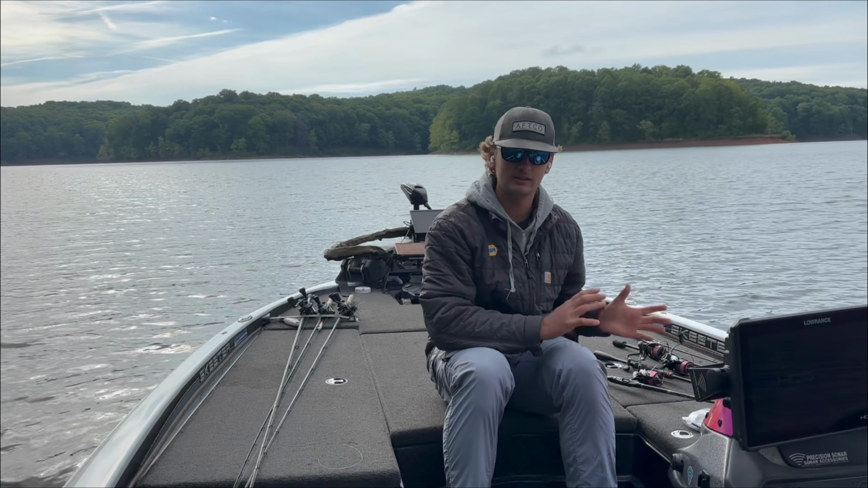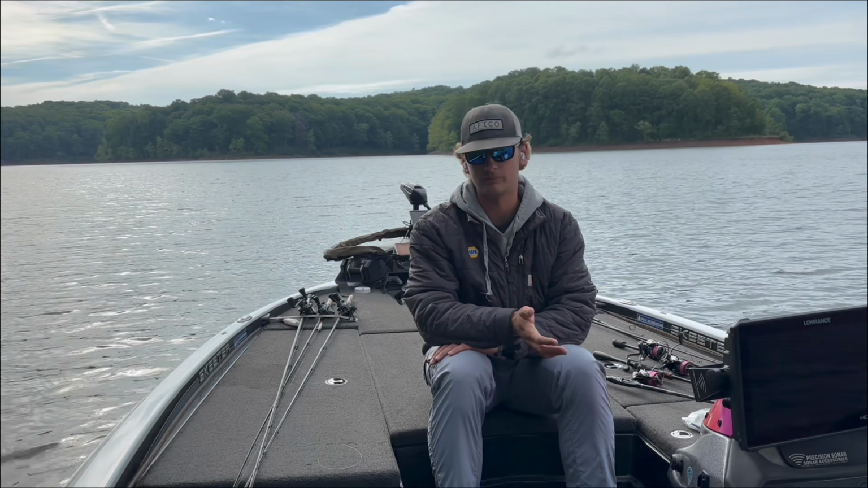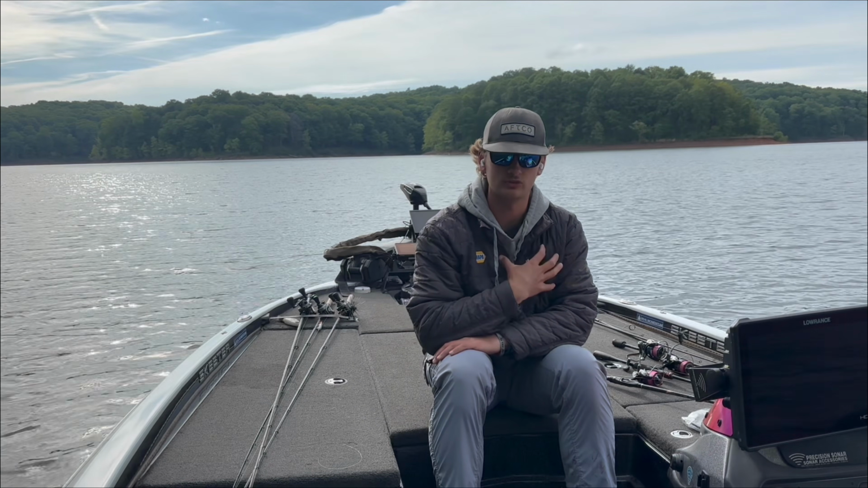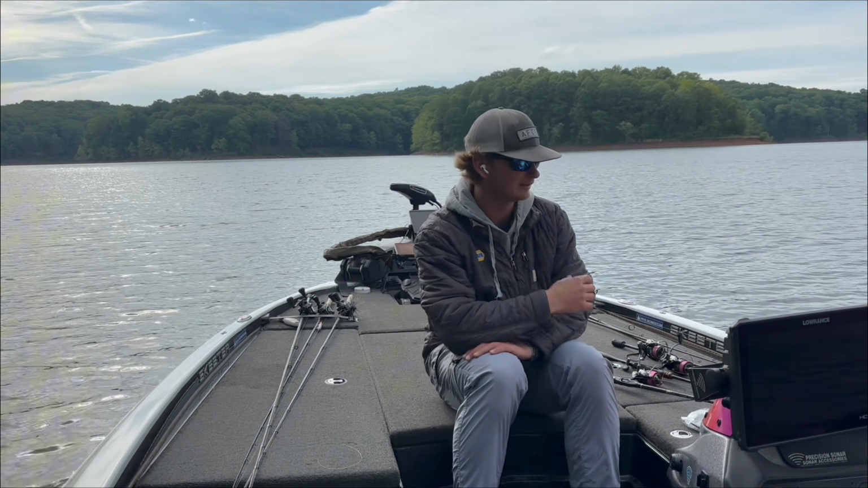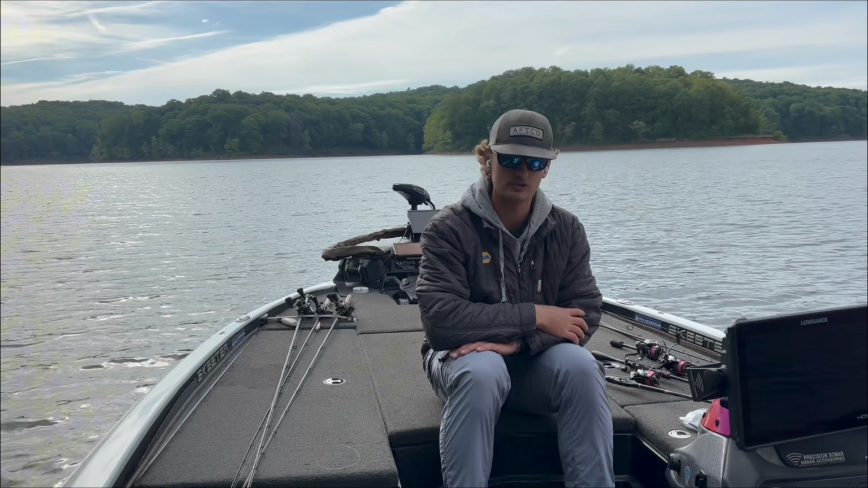When you're targeting these, your main focus is your hookup, because they're more than likely going to bite pretty much anything you throw at them. So I'm looking from a hookup standpoint. What is the highest percentage I can hook that fish and get it in the boat? And to me, that's a wacky worm, a Nico worm, or a drop shot and a shaky head.